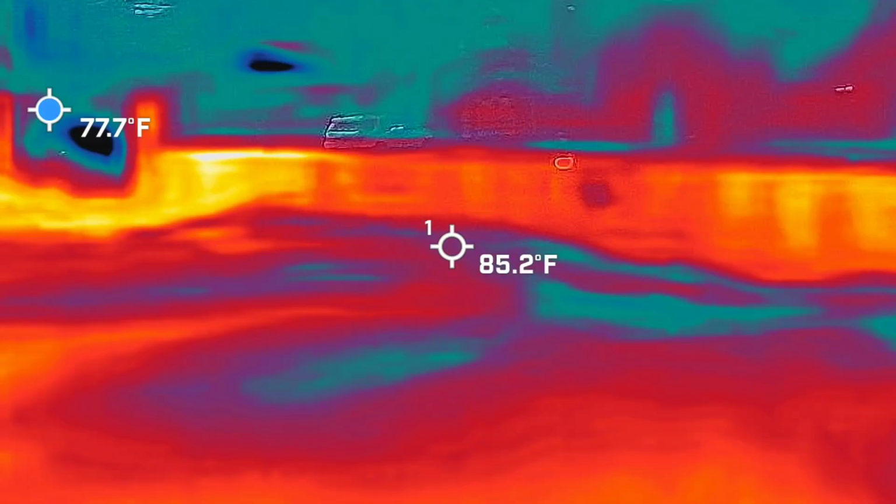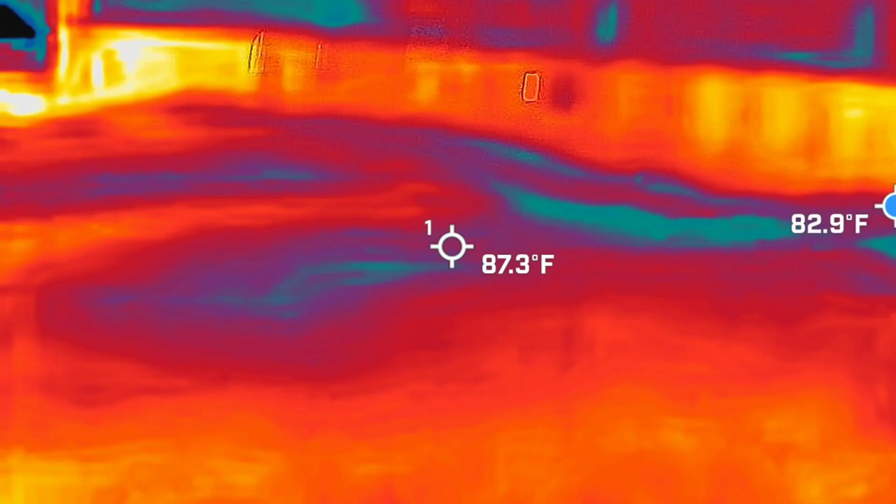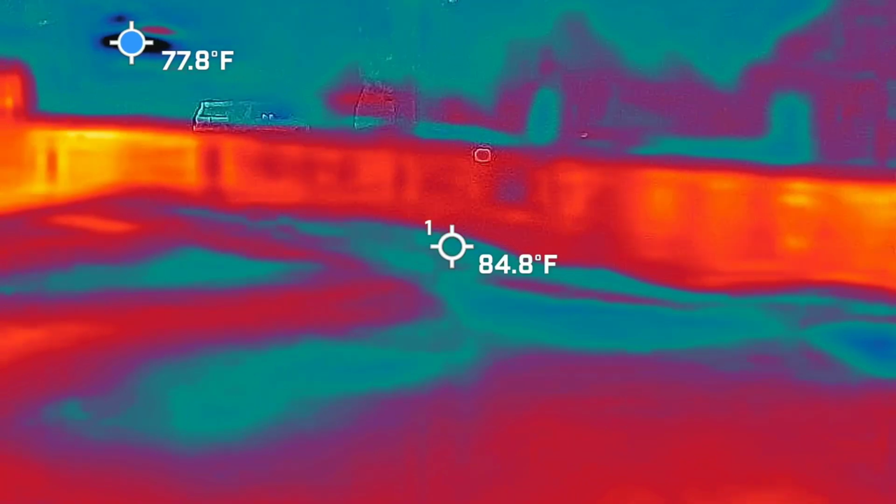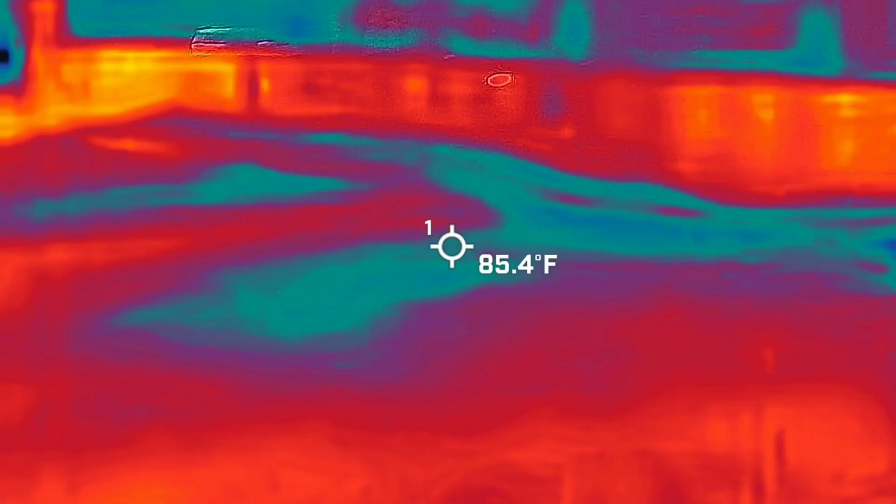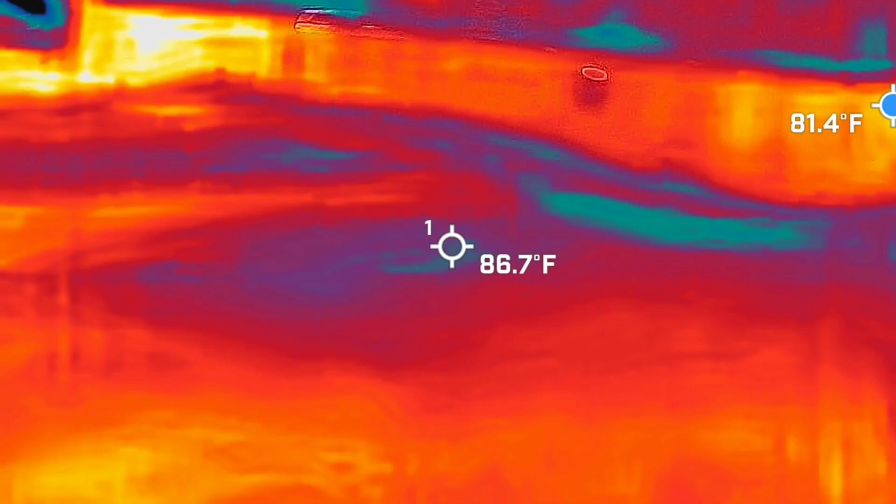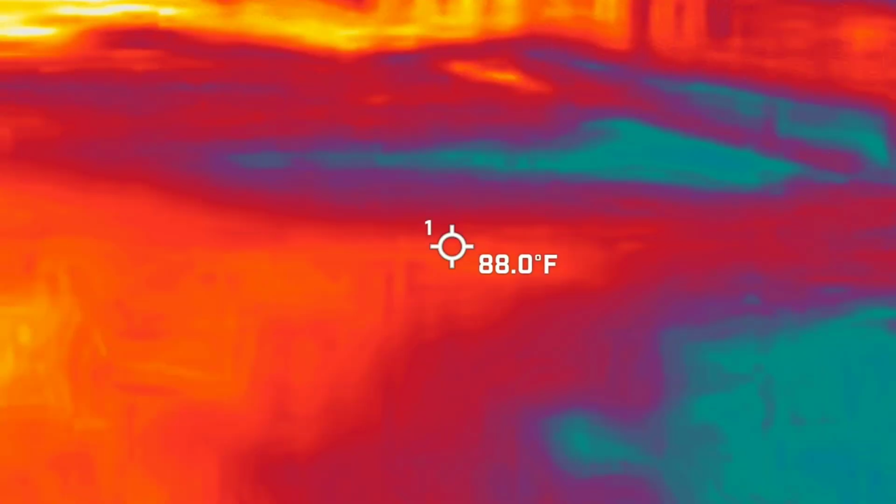Eliza? Is anyone here? There's someone in the... Someone's in the tree? Someone in the picture for heat. Oh.